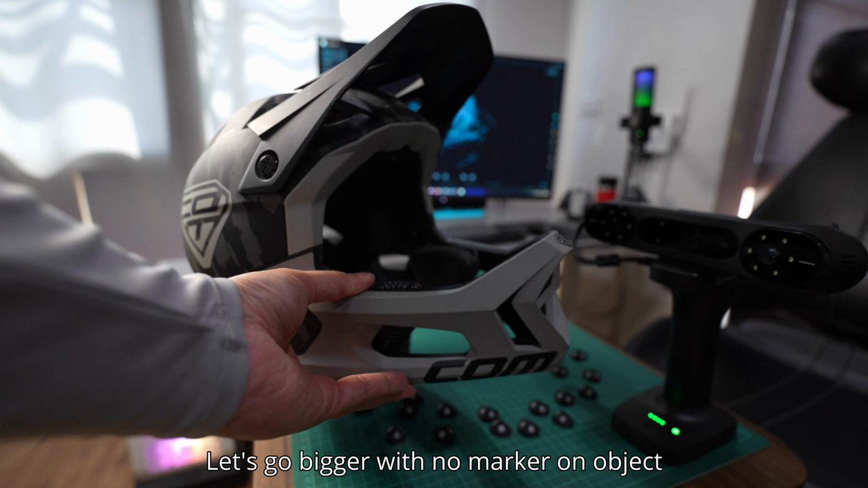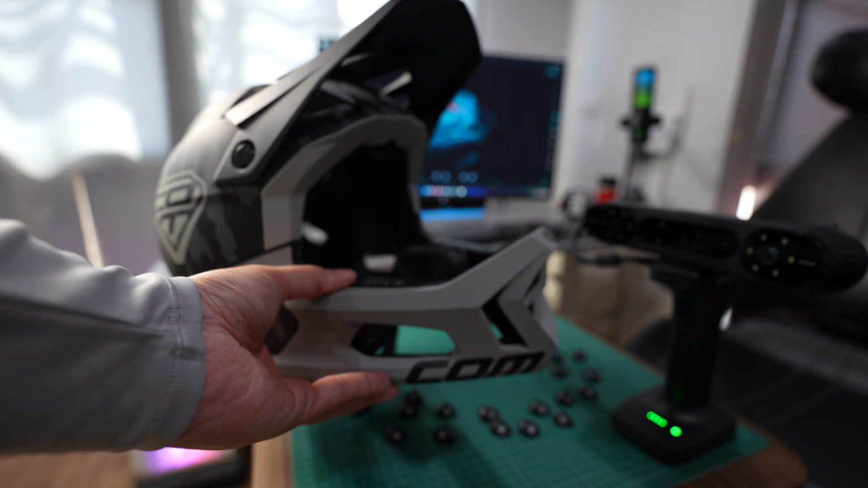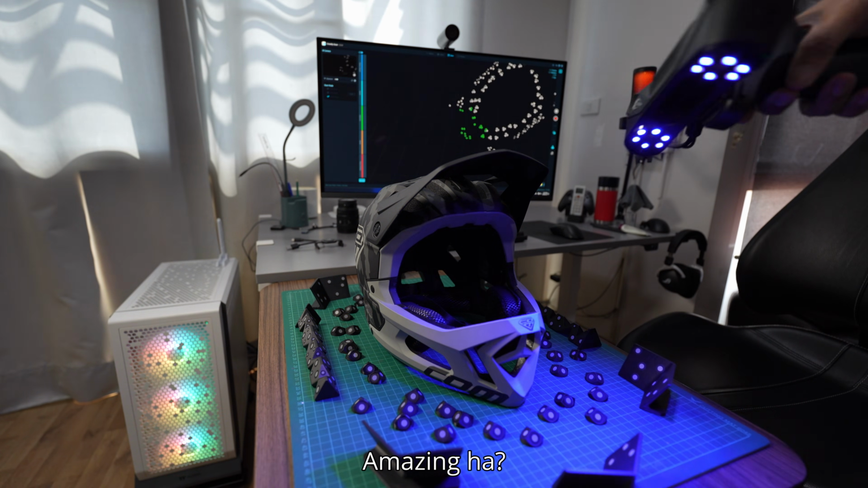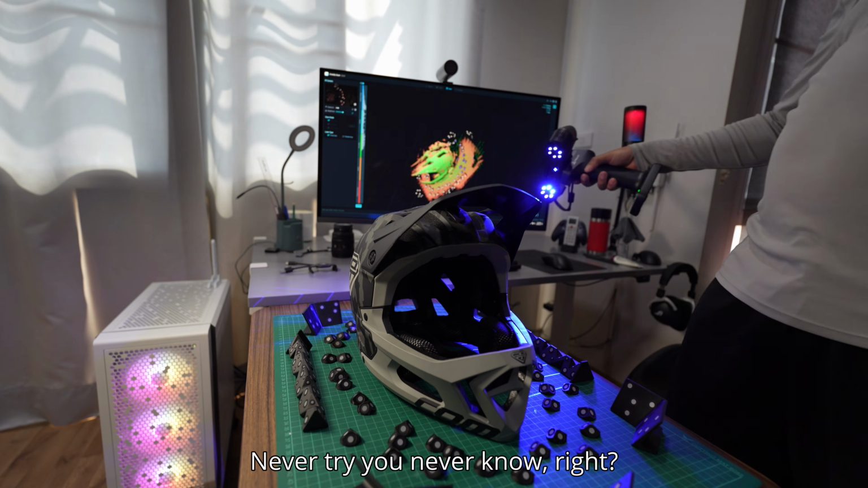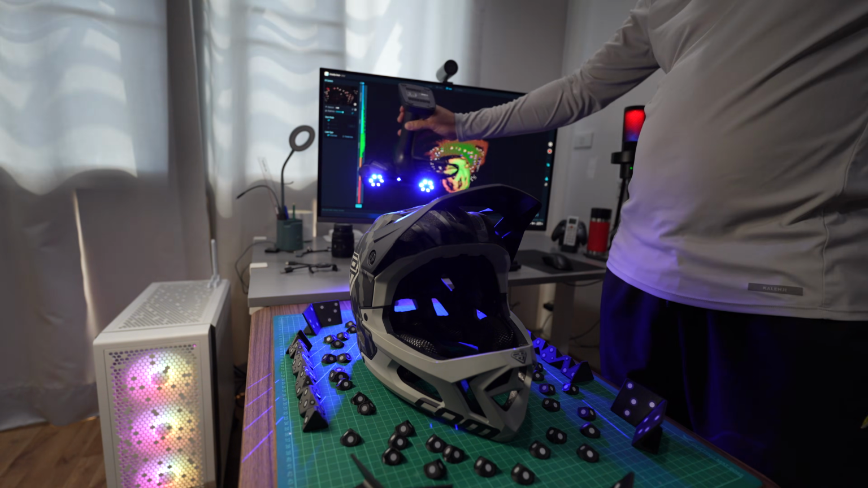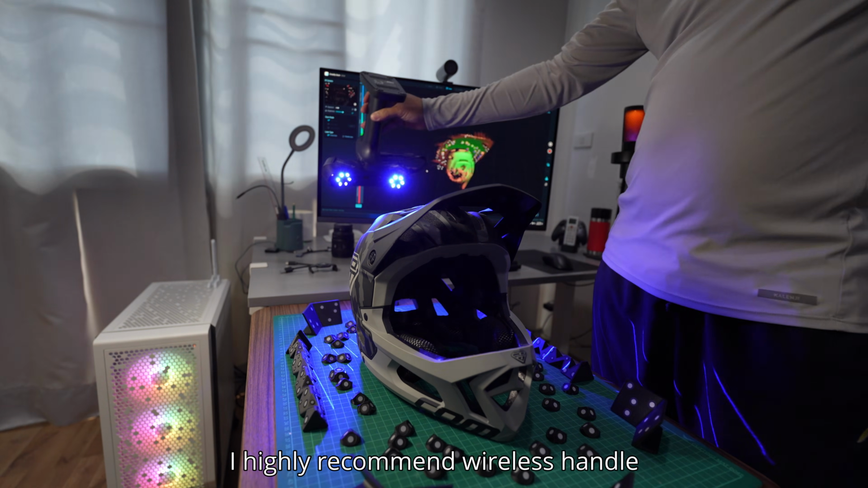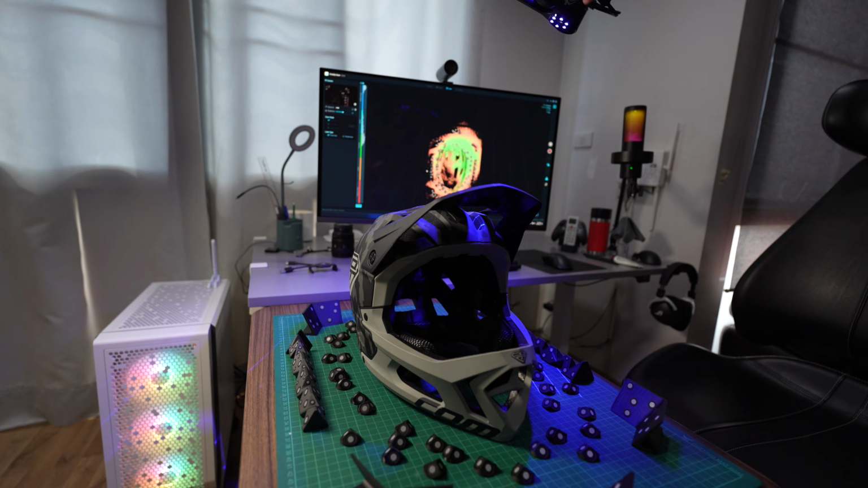Okay, let's see if it can scan this mountain bike helmet without applying the marker onto it. I'm not sure if this one's 4. I'm going to try 0.3. Yeah, 0.3. I'm sure you need another marker. Go to that there. See if I can scan the top of the helmet. No. I try to scan half of the helmet. Okay.